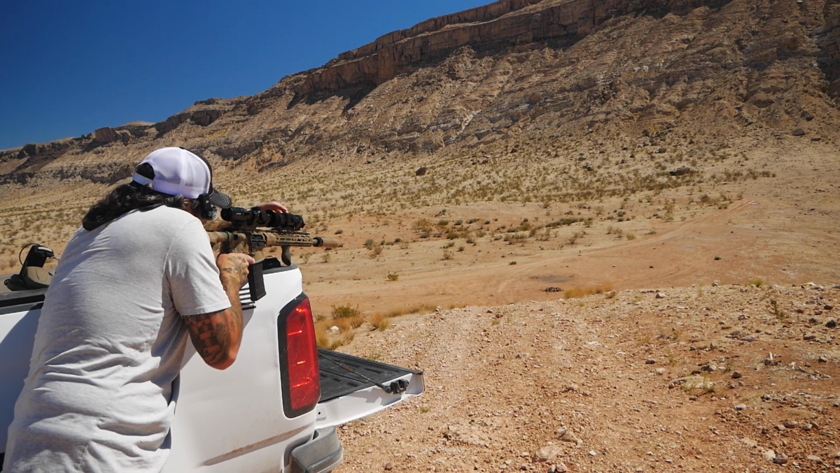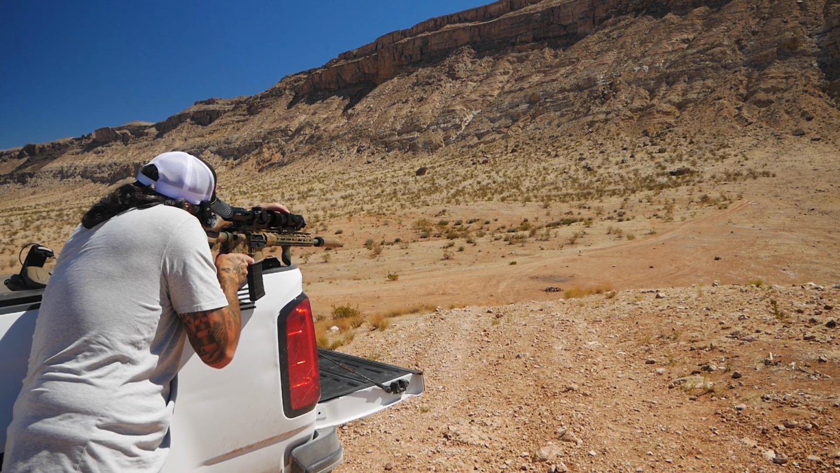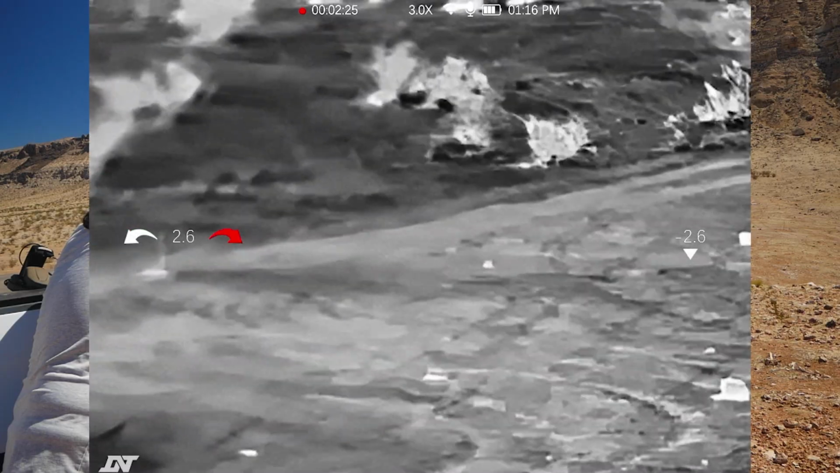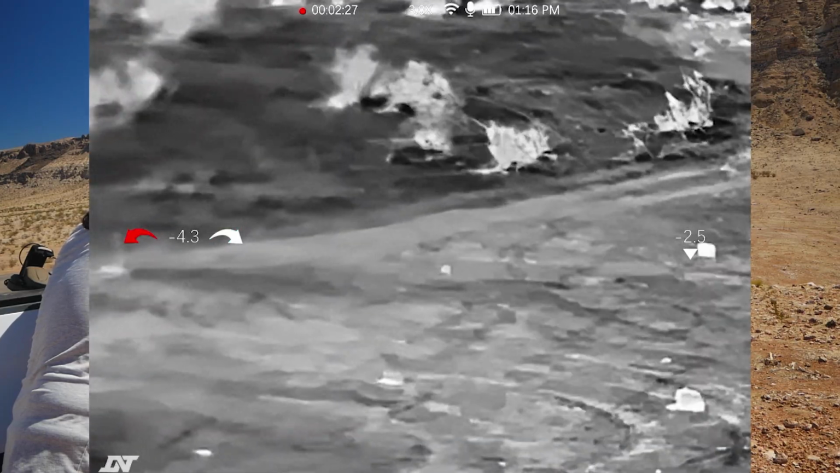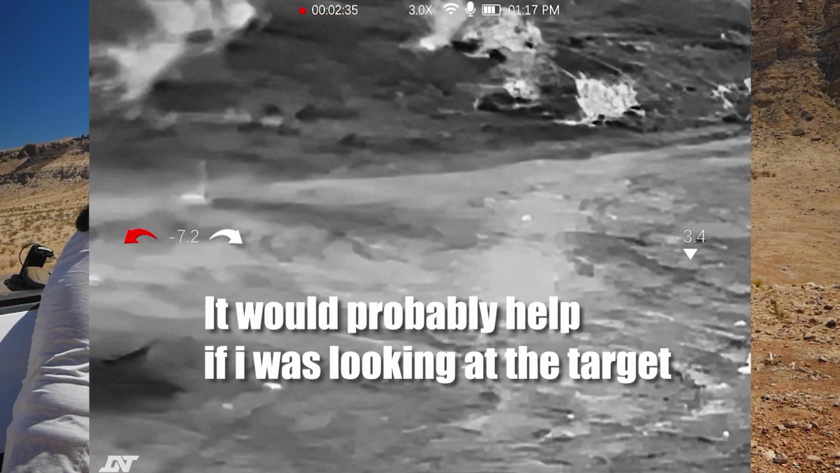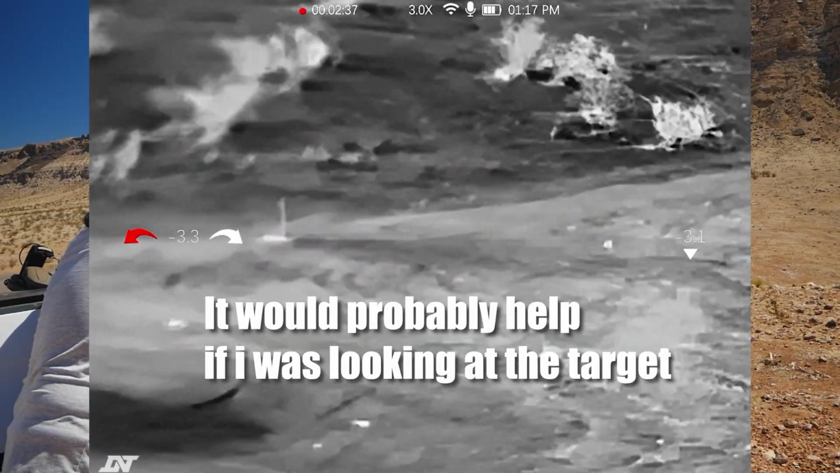I don't know how it works with zooming. There, you're locked in on that, but then when we zoom in with the LPVO, we are nowhere. The blurriness is completely blown out. Just going to send one anyway. That was way low and to the right.